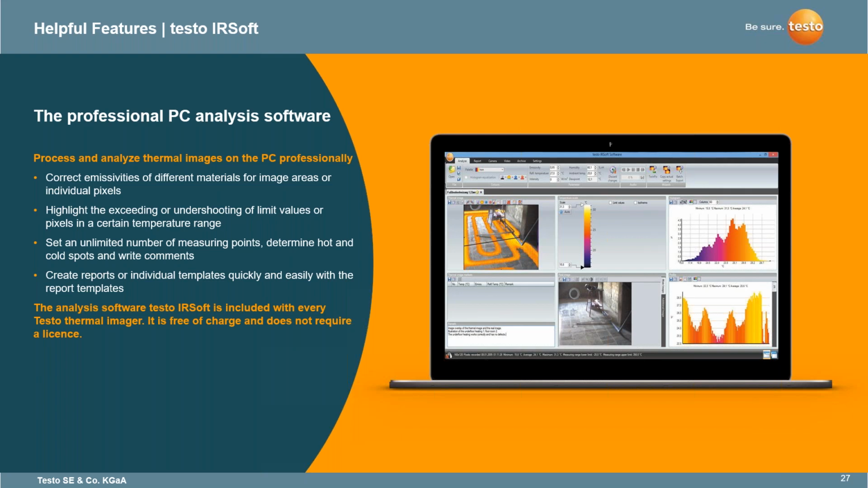It is free of charge and does not require a license, which is a nice feature to have. Granted, that software is a very important piece because the most time-consuming aspect of an actual inspection with thermal imagers is doing the post-processing and creating that report. So with Testo and our Aerosoft software, you are able to get your job done quicker and more efficiently, creating the report at the same time as you're processing. So a very unique feature when it comes to Testo and how we are also transforming thermal.